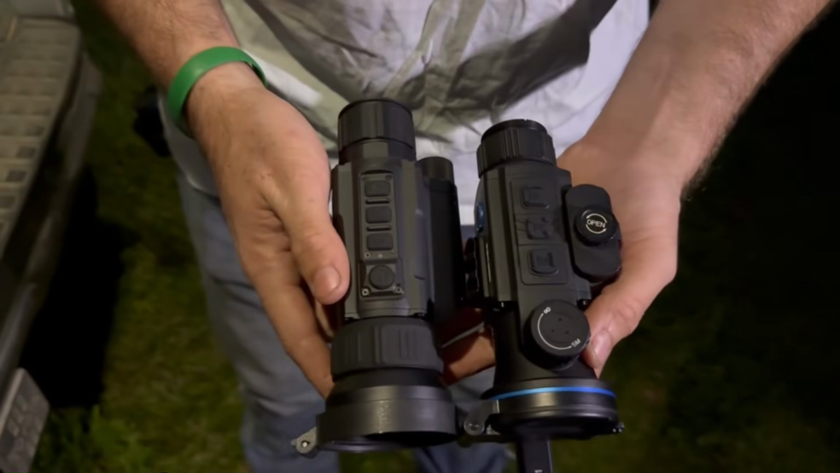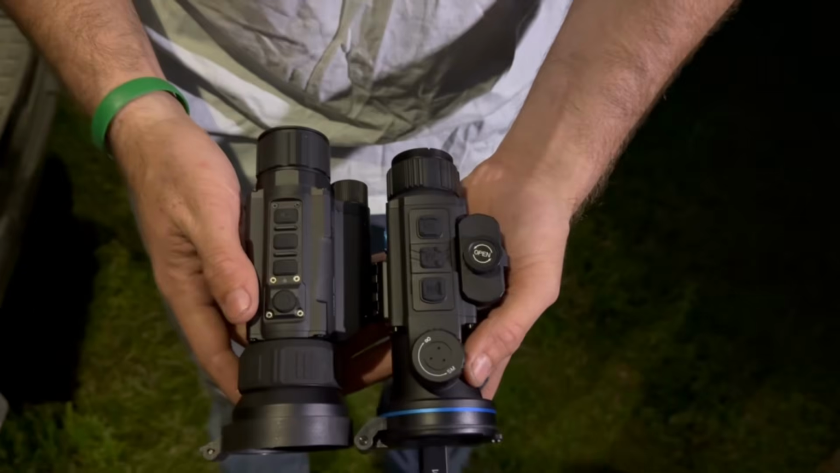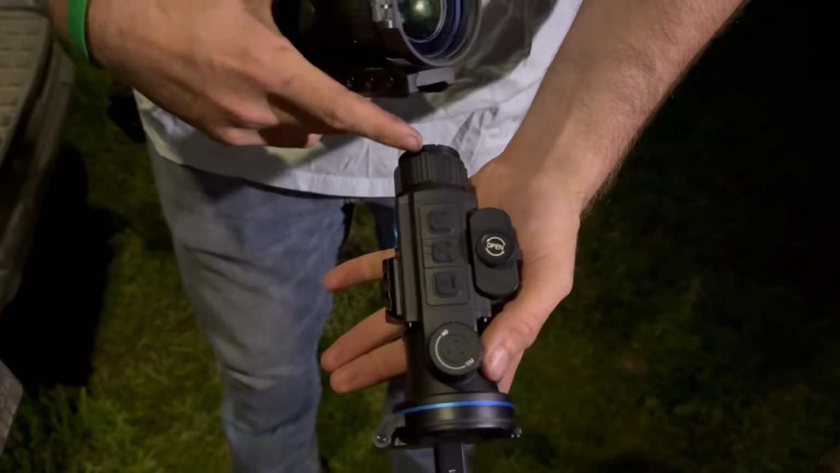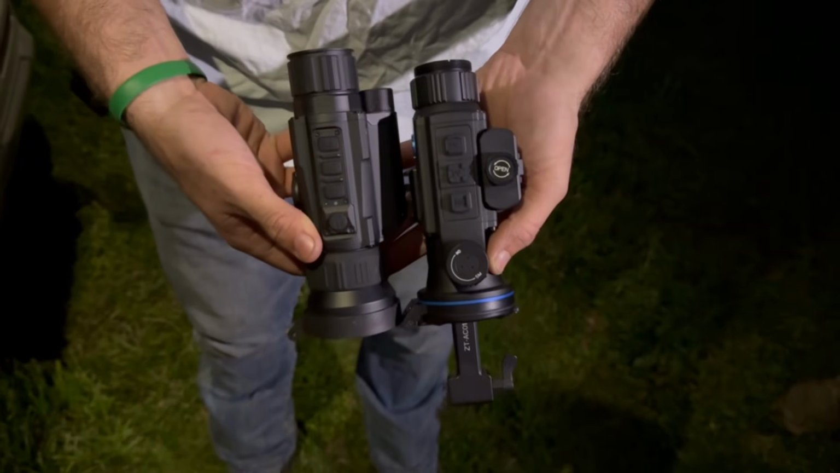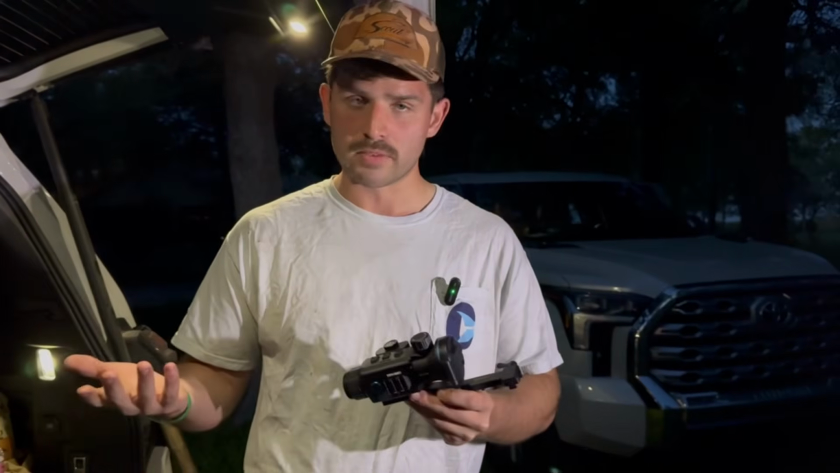But I will say, if I put them side by side, you can see they're almost the same size. The DNT is a little bit longer. Now, of course, you can put the eye cups on there and that'll make them longer as well, but you guys can see just a tad bit longer. Again, guys, this is going to be smaller than the DNT, which is impressive because when I got that DNT, I was like, holy cow, this is the smallest scope I've ever seen.